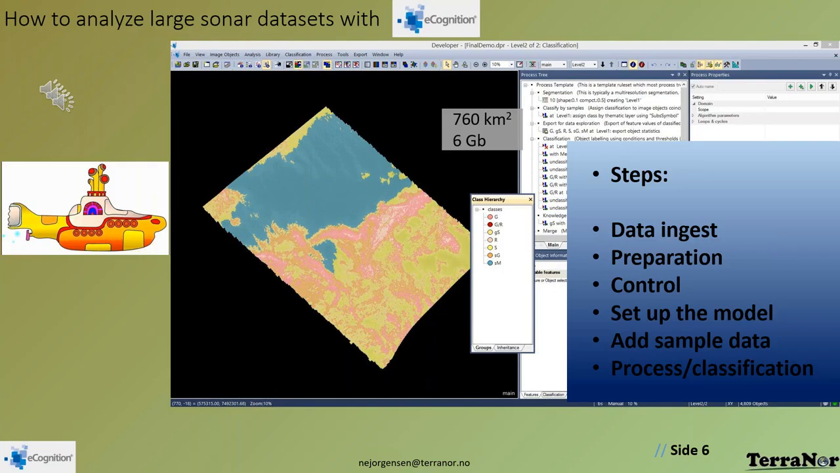The steps we go through is data ingest, which means taking data into the computer. We do some preparation, we go through that, and then we have control. Like we had with imagery, because very often you don't see very much, and it's very difficult to go down with a diver to see what's on the seabed. So you need to do control in a good way. Then you set up the data model, we add sample data, and then the last step will be to do process classification. So I'm going through these steps now, showing you what we're doing.